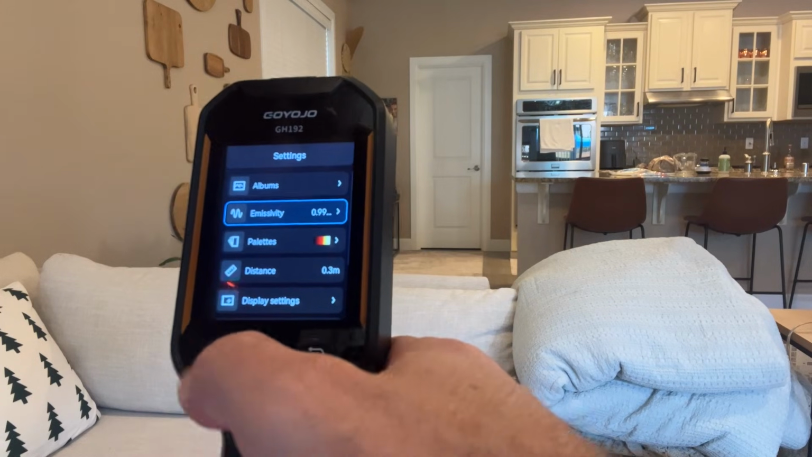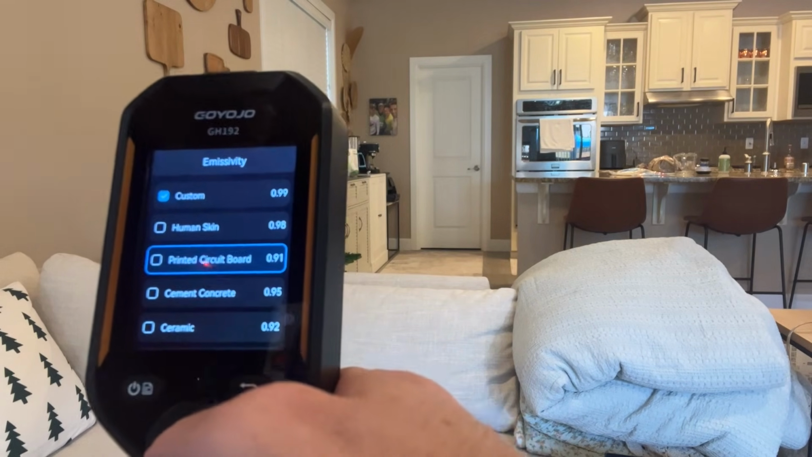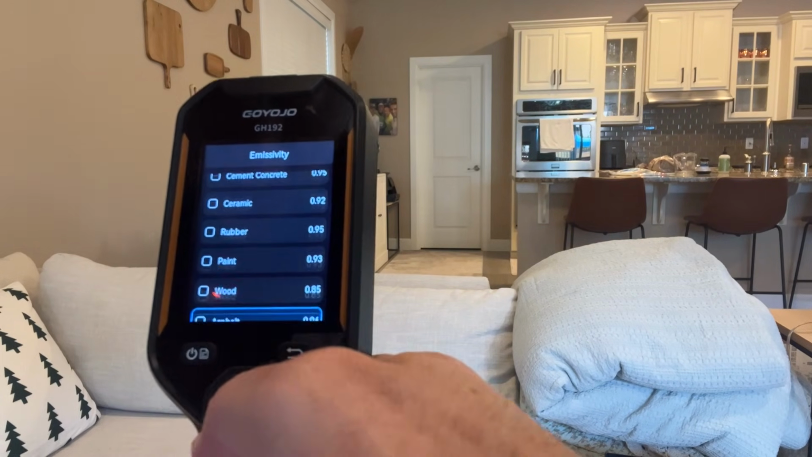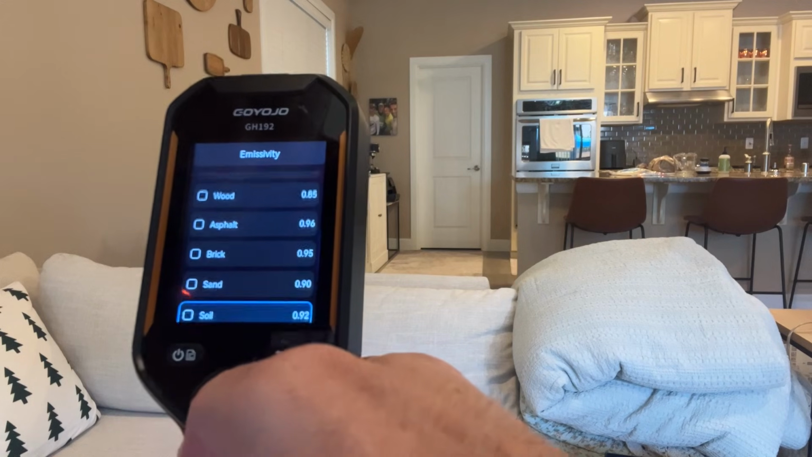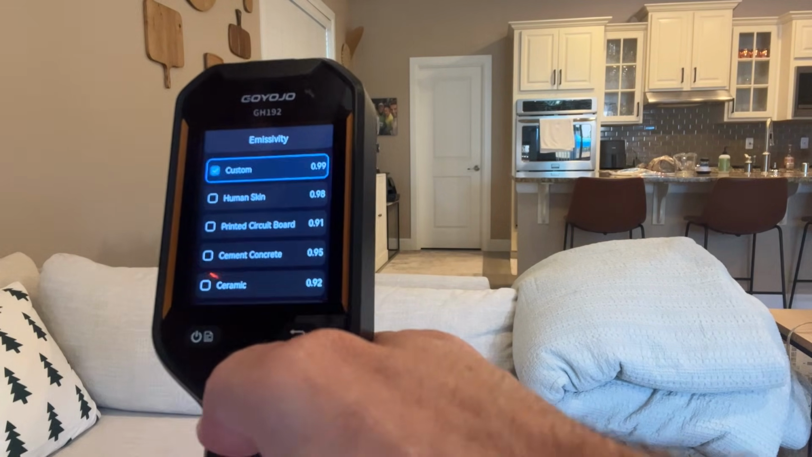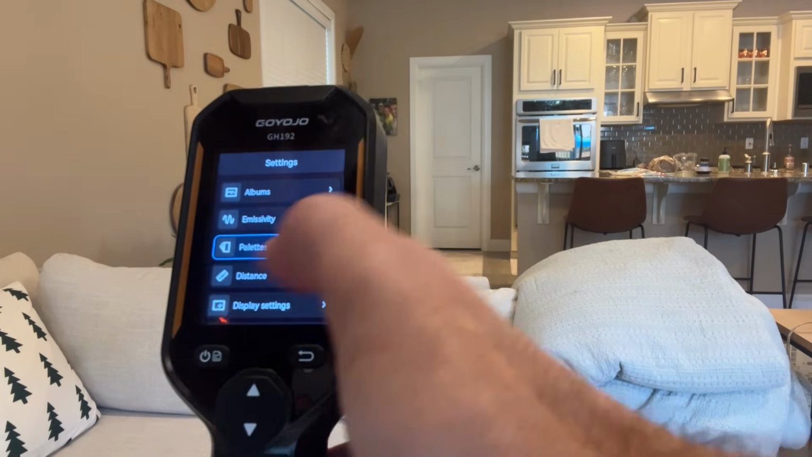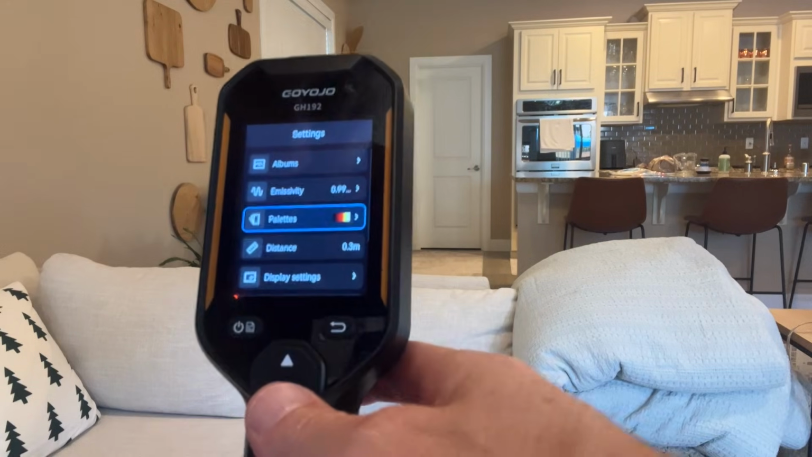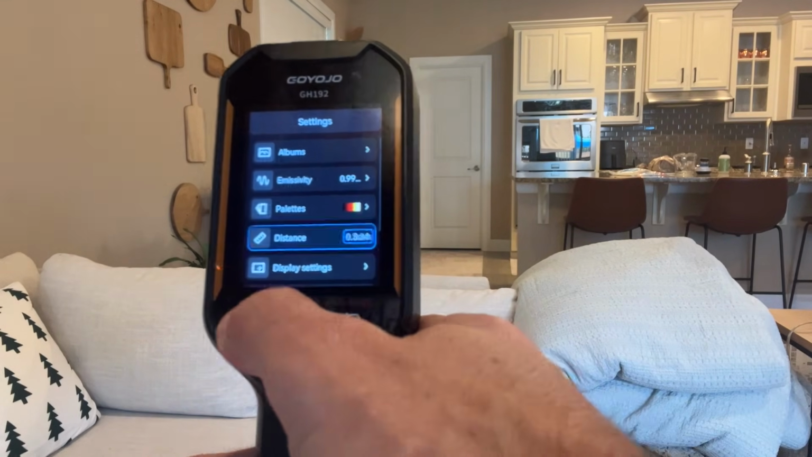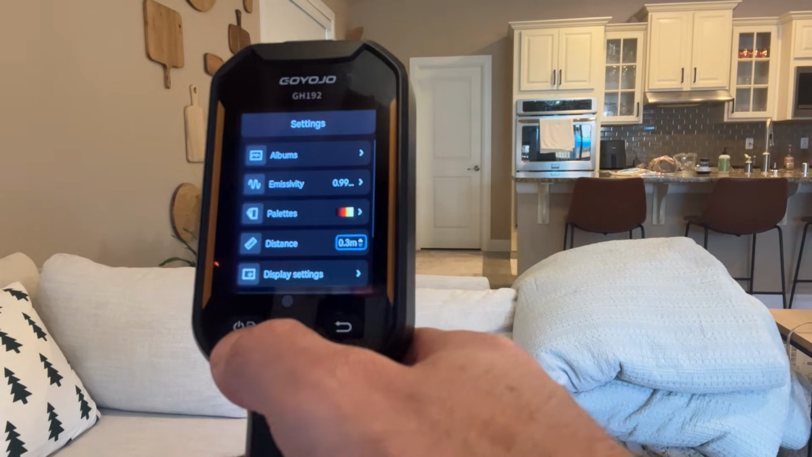Now we can come down here. You can go through the settings here. You got human skin, printed circuit board, cement, concrete, ceramic, rubber, paint, wood, asphalt, brick, sand, soil, cotton, cardboard, white paper, water, and then we're back to custom. I'm just going to keep it there for now. You can also change the color palettes here. I already showed you how to do that in the main screen. So we'll just go to distance here, which you can change, go up or down. I'm going to just go back to where it was at.